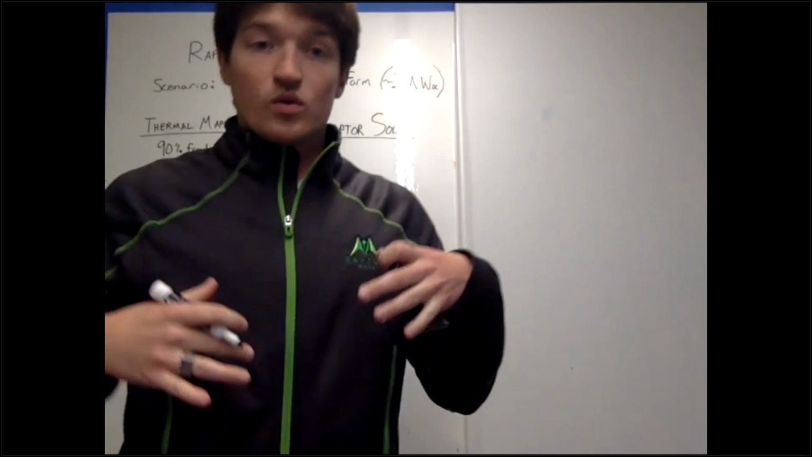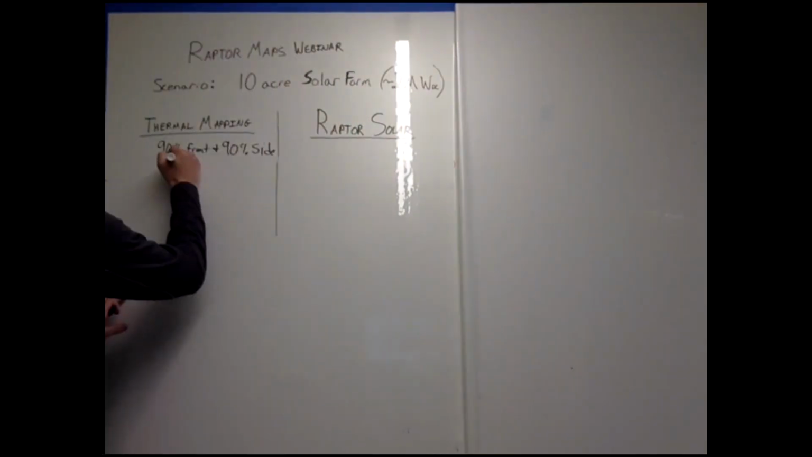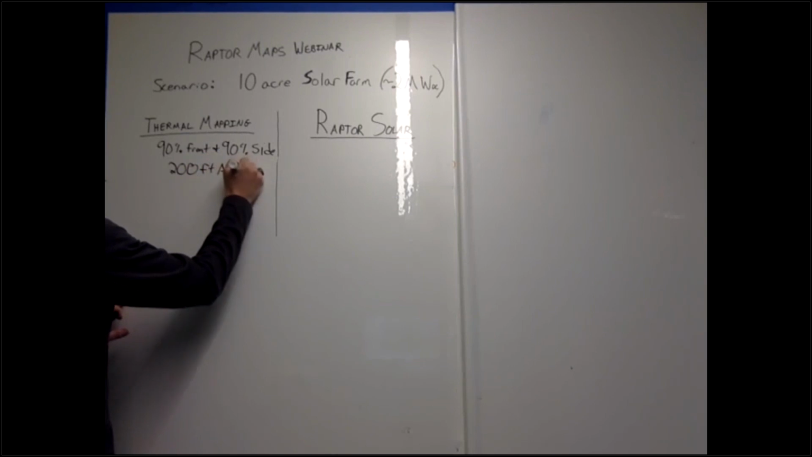So when you do that, you're going to want to fly around 200 feet AGL, above ground level. So we'll say 200-foot AGL. And you can try to fly lower if you want. We've seen this, we make many maps for many people. Once you start flying lower than 200 feet, your map's just not going to come out. That's a function of the algorithms that are used to build up large maps, and it gets very tricky under 200 feet. So if you're going to fly a solar farm and you want a map to come out, you got to fly at least 200 feet.